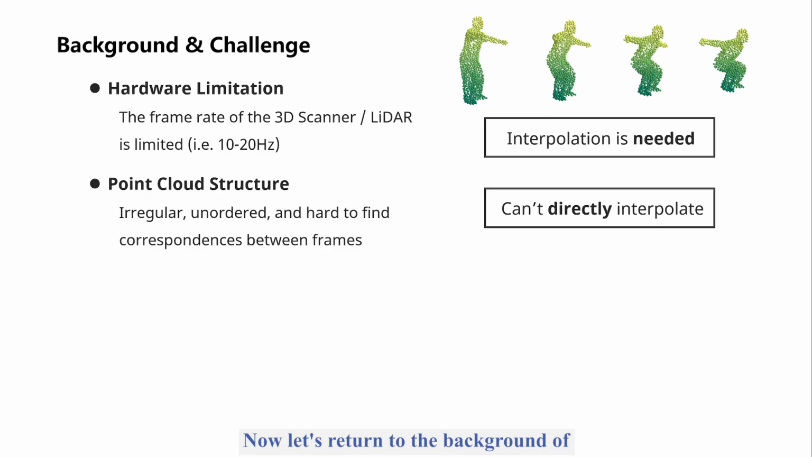Now let's return to the background of point cloud interpolation. Due to hardware limitations, the 3D scanner or lidar has a relatively low frame rate. Therefore, the interpolation algorithm is necessary and valuable. However, the irregular and unordered structure of point clouds makes it hard to find correspondences between frames, and we cannot average or interpolate points directly.